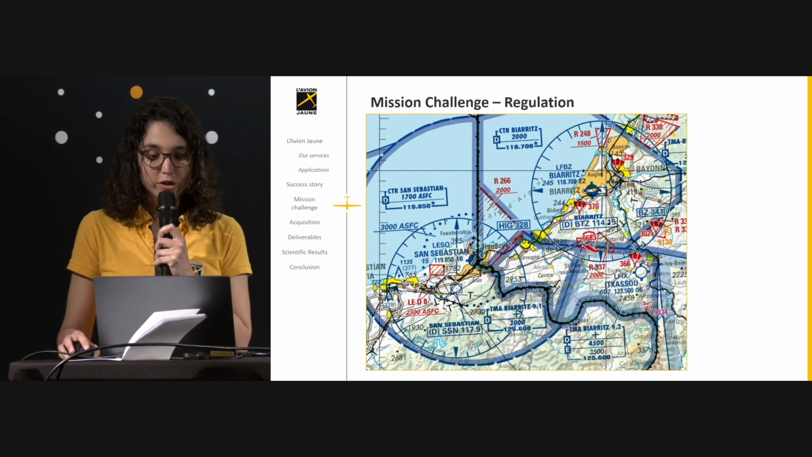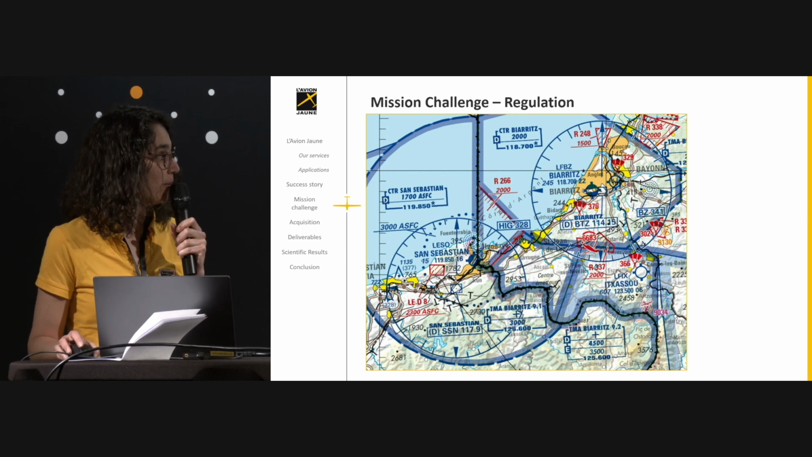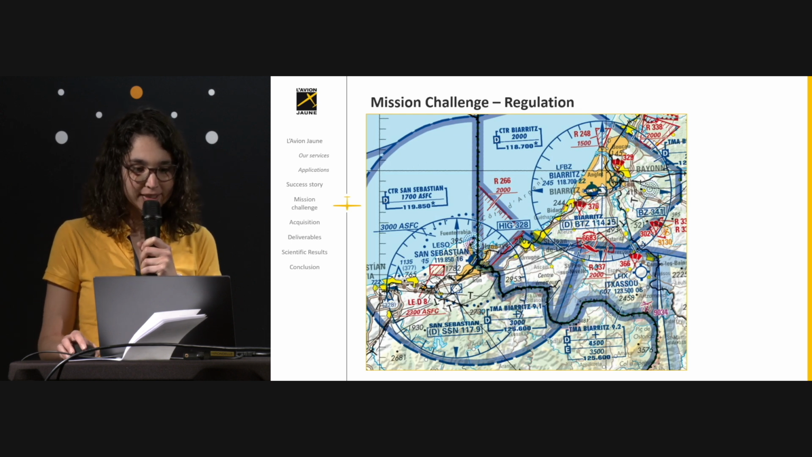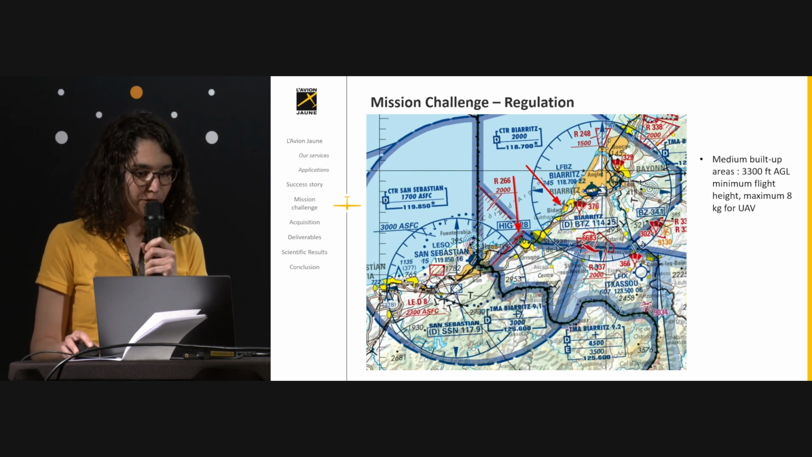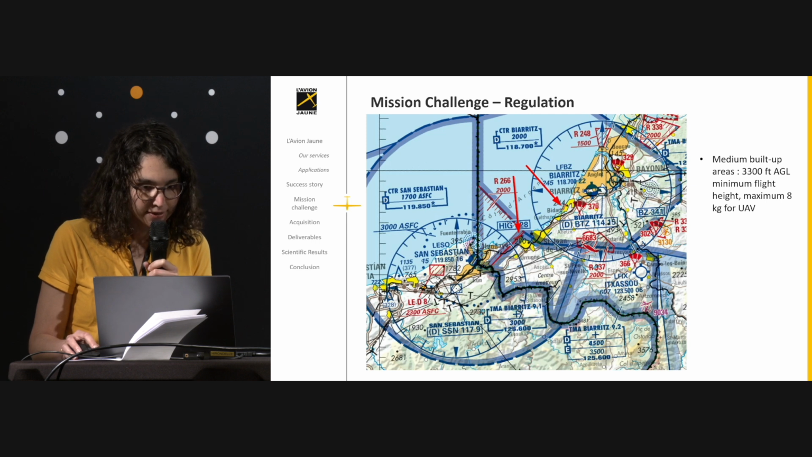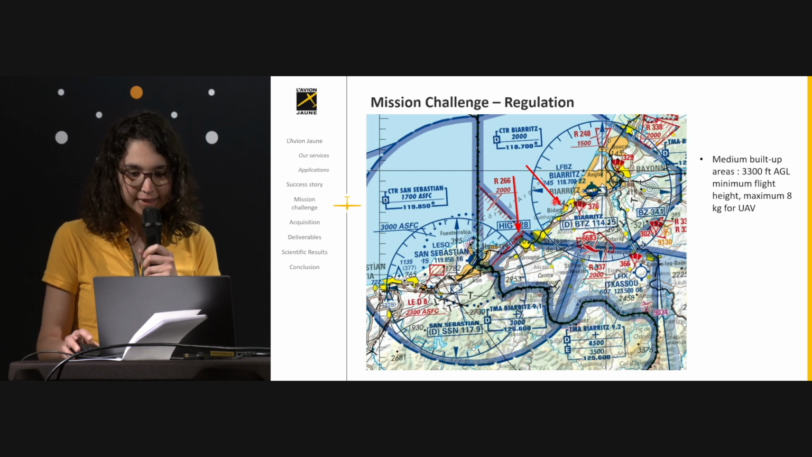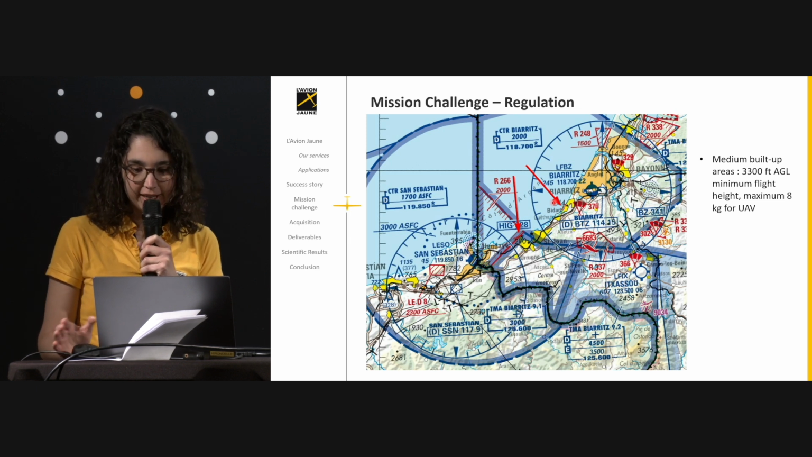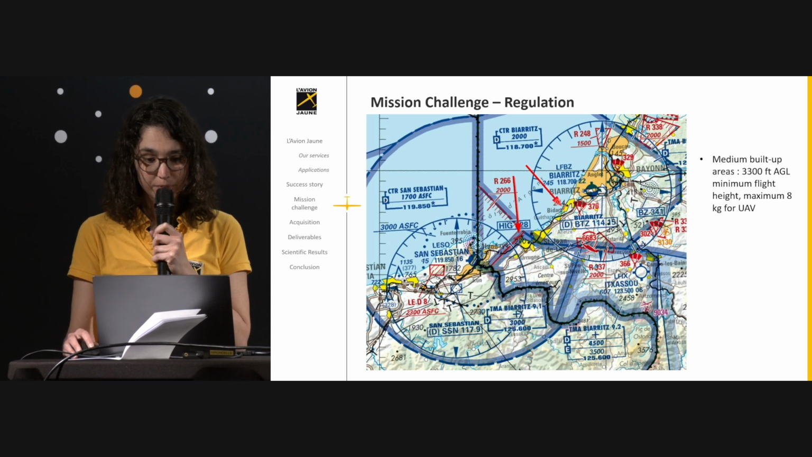So the regulation was one of the biggest challenges for this project. You can see here the aeronautic regulation map of the area. And here are the 2 study sites. So first, you can see this yellow area, which represents a medium built-up area. Normally the minimum flight height in this area is 3,300 feet for airplanes, and for a UAV, the maximum weight is 8 kilos.